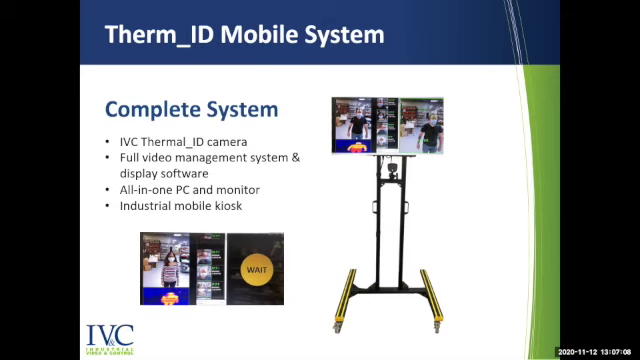This is a contactless system that will ship with our ThermID camera, our VMS. So that's our video management software. And again, that's something that we can connect to your Wonderware platform, a computer, and a mobile stand. As typically deployed, our system is non-invasive and can effectively estimate body temperature from a distance of 6 to 10 feet away.